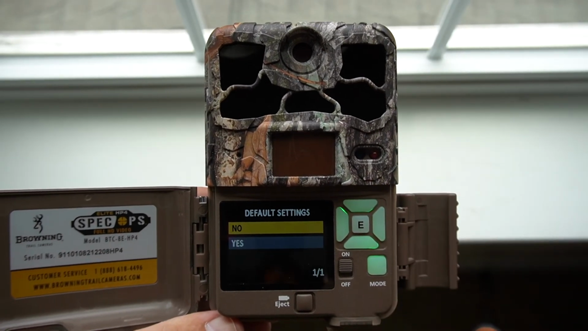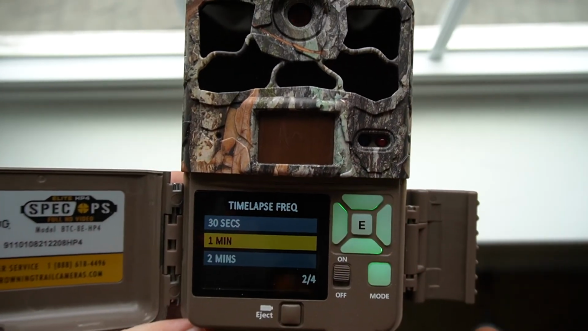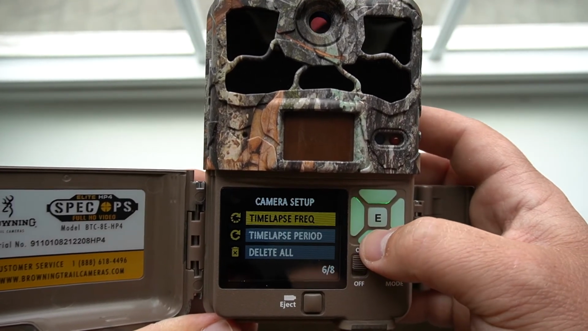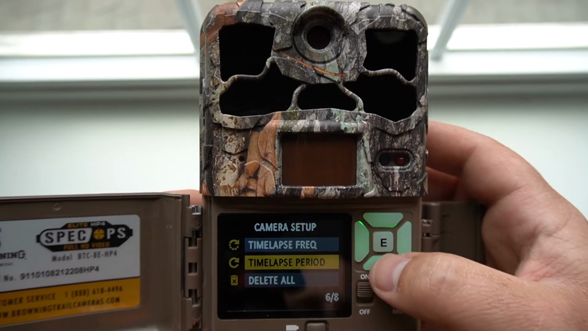And you can take it back to default if you wanted to. Time lapse frequency, that's if you were going to run the time lapse. It goes 30 seconds up to 60 minutes. We're not going to do that. Time lapse period: 3 hours, 4 hours, all day, 1 to 4 hours.